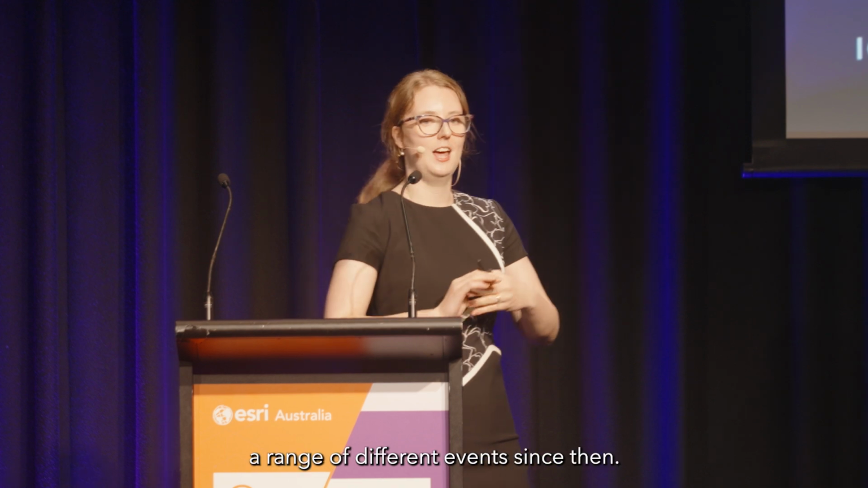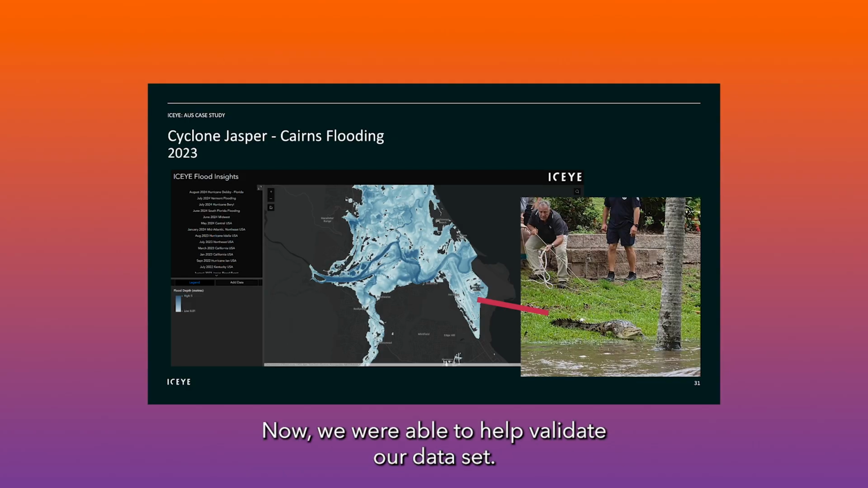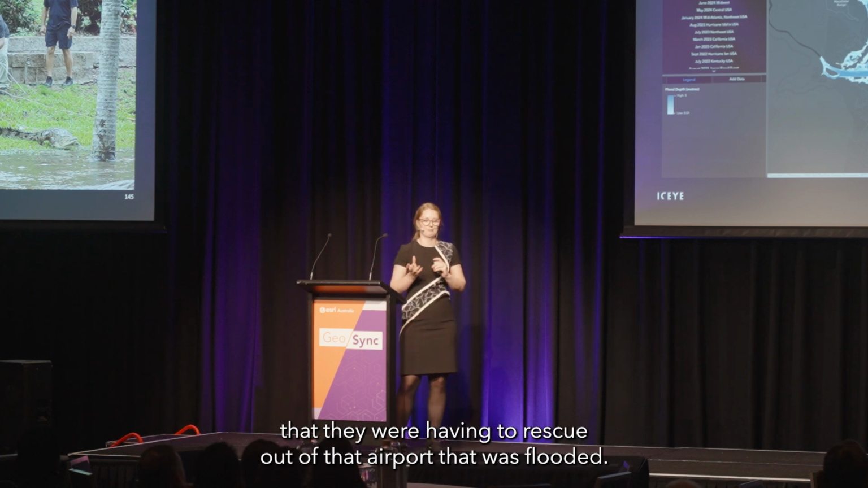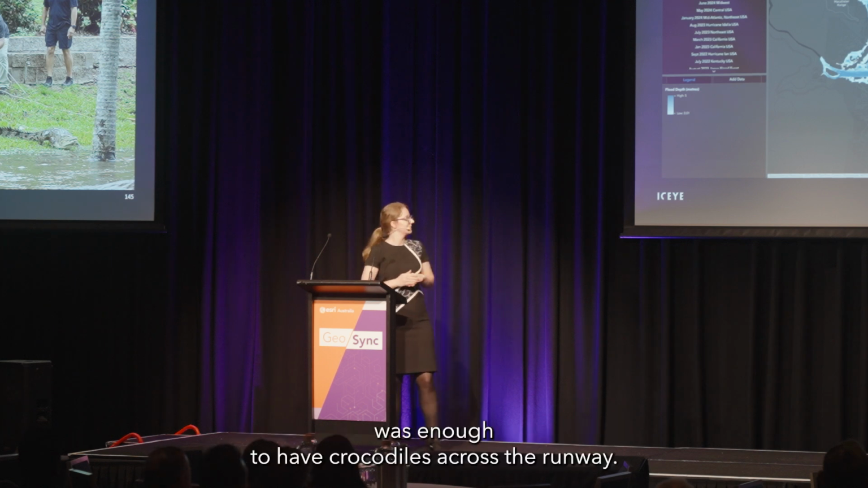Now, we've covered a range of different events since then. This includes Cyclone Jasper in Cairns. Now, we were able to help validate our data set. You'll see in the bottom corner there, that's Cairns Airport. And we were getting reports of, unfortunately, crocodiles that they were having to rescue out of that airport that was flooded. So that was a really great way to validate the actual depth was enough to have crocodiles across the runway.